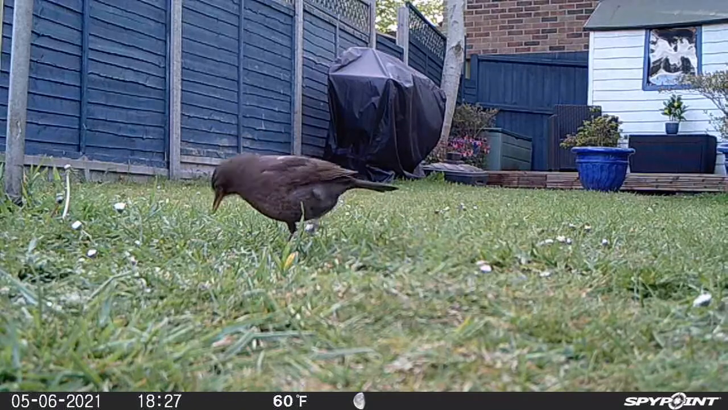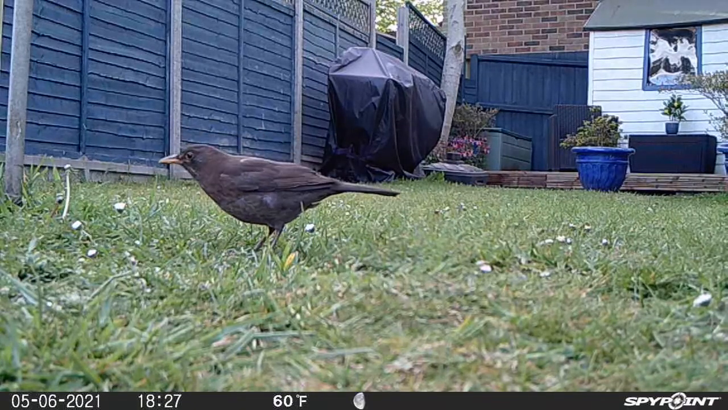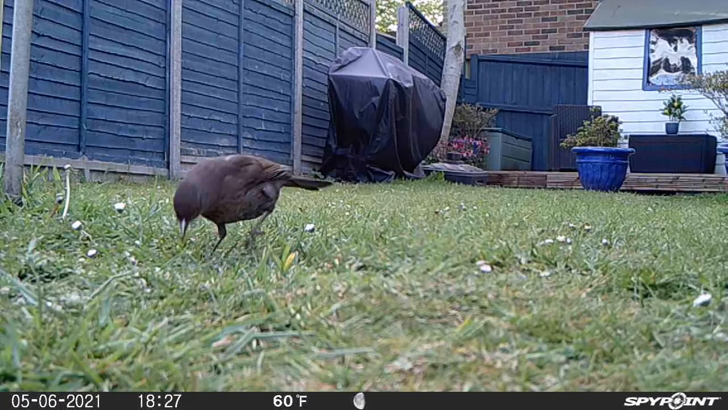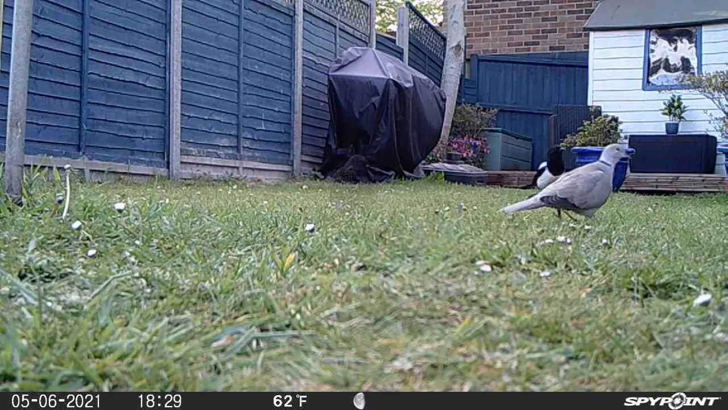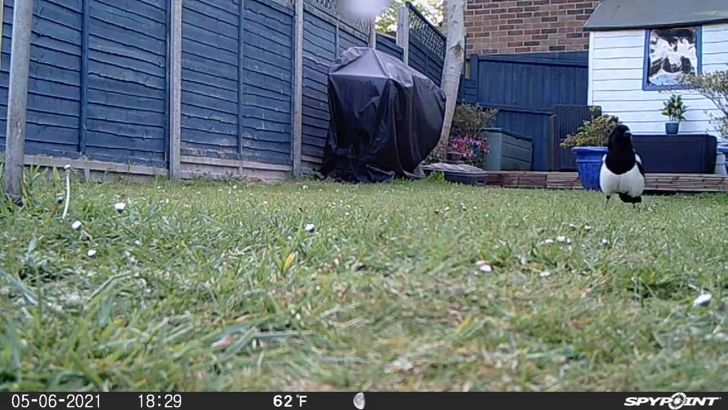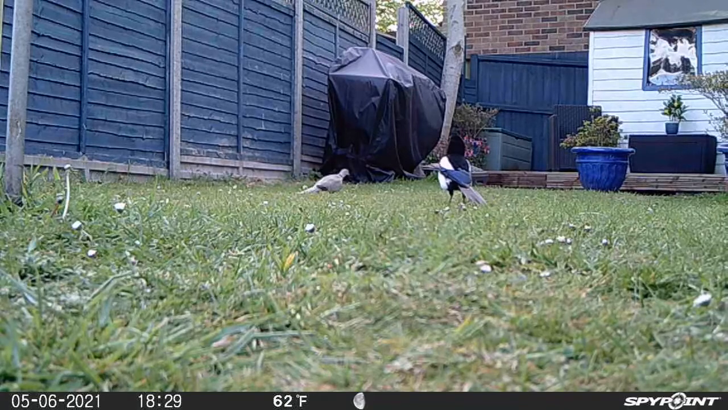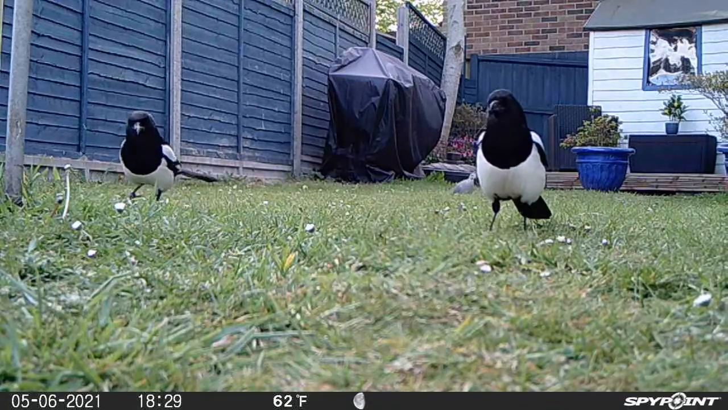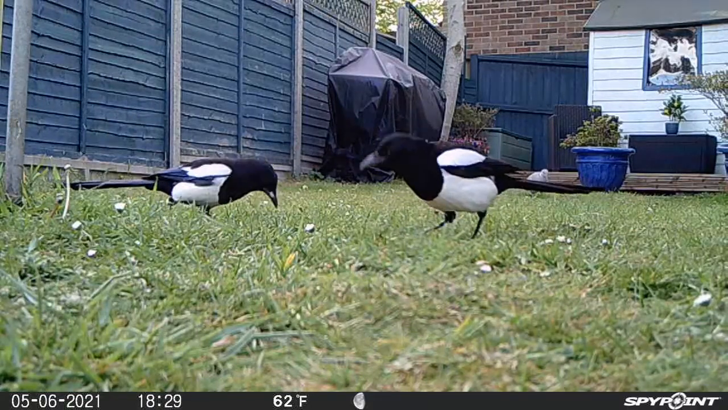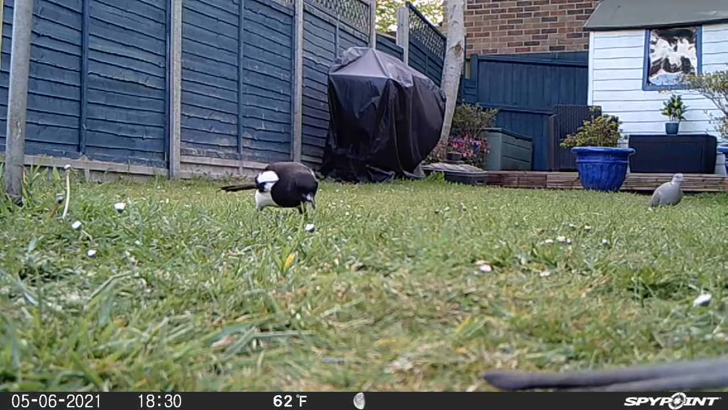This is a female blackbird and she is a regular visitor to our garden. These are my favourites. I do love the magpies. They used to take the coir from our windmill palm every springtime just for their nesting, and we've got 2 pairs that regularly visit our garden.